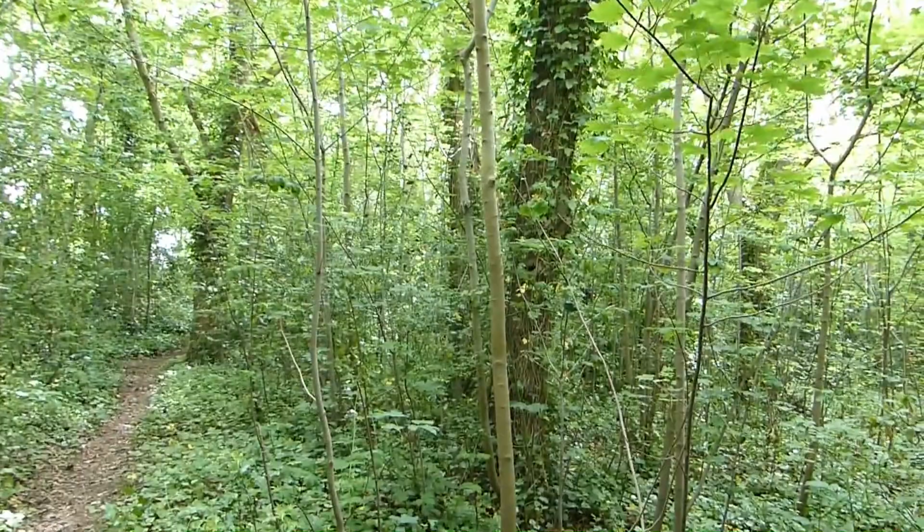So one of the places that I set up the badger camera was alongside this track right here. I set the camera on this tree up here so that it had a nice view, a nice aspect of the path along here. Now that was not very successful. That didn't pick up any badger activity whatsoever.